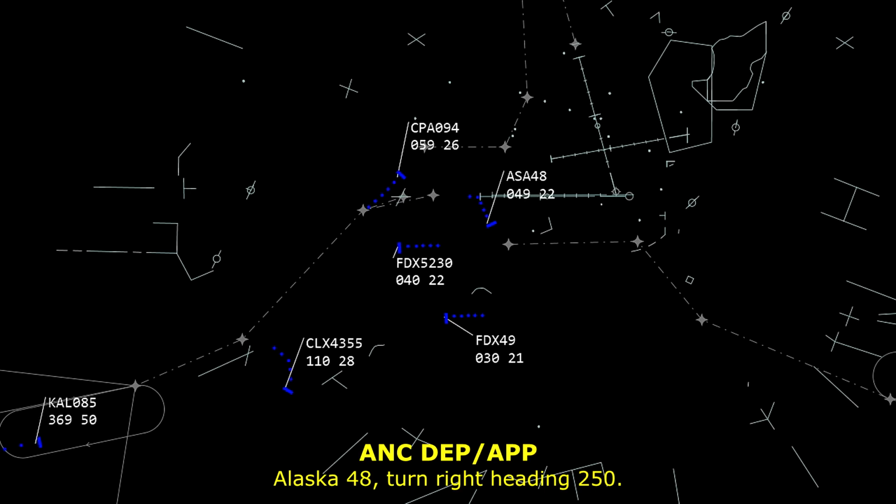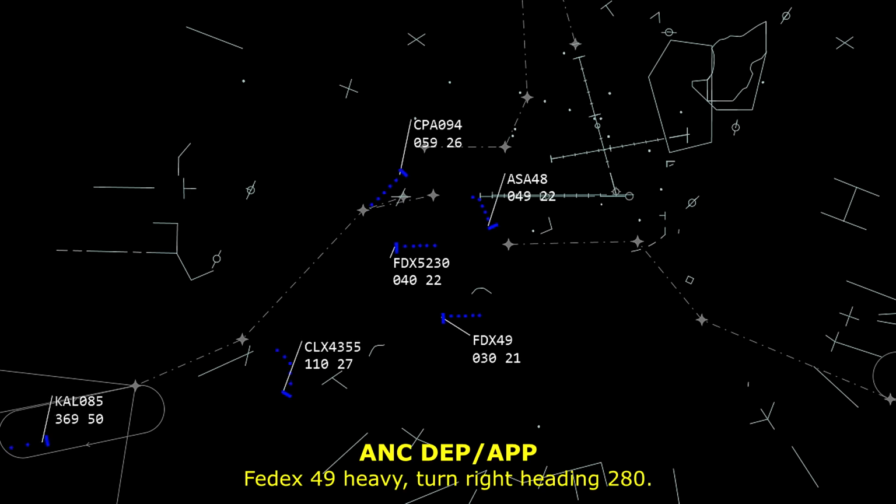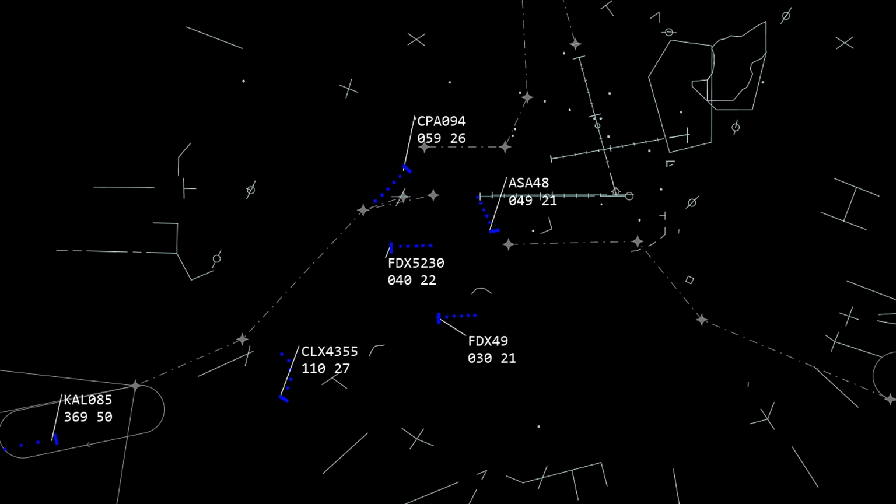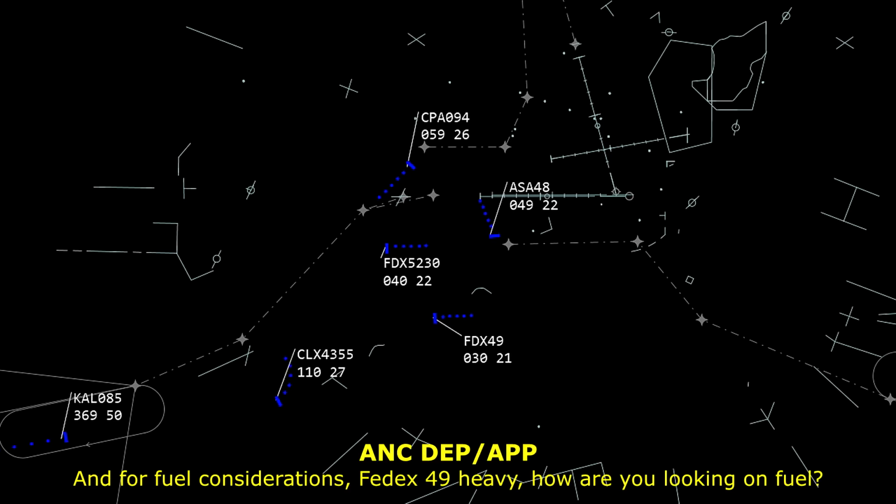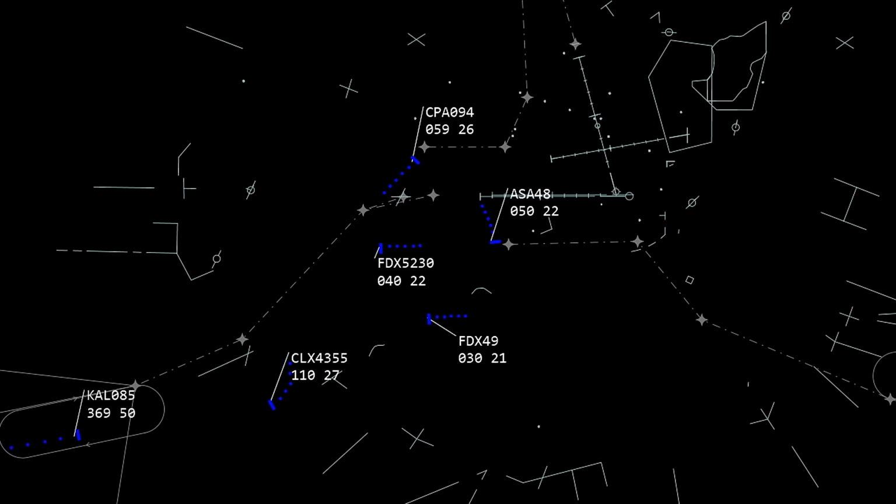Alaska 48, turn right heading 250. 250, Alaska 48. FedEx 49 Heavy, turn right heading 280. Right 280, FedEx 49 Heavy. And for fuel considerations, FedEx 49 Heavy, how are you looking on fuel? Thanks.